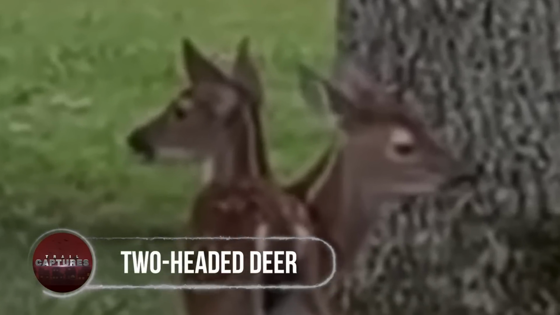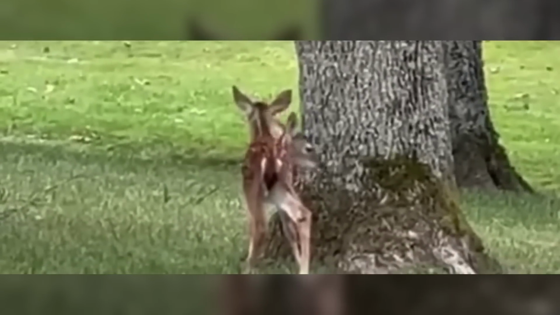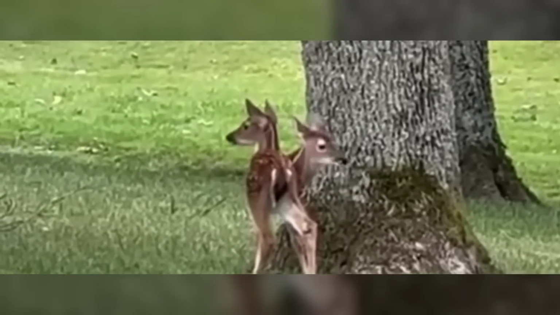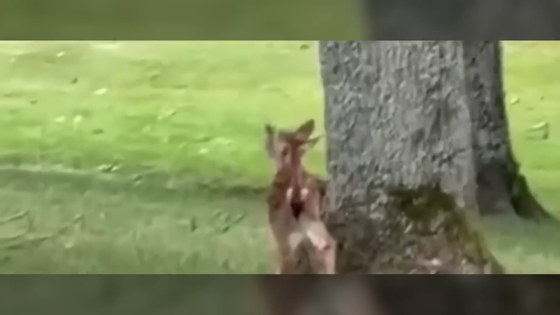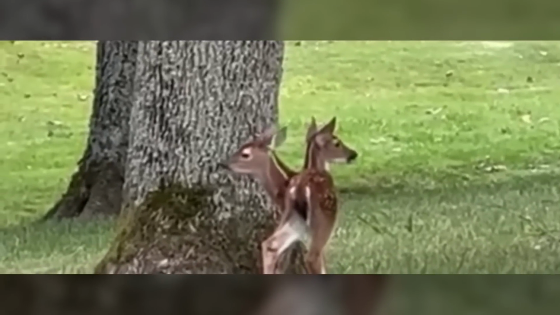Two-headed deer. Have we got you puzzled? At first, I also got confused after watching this bizarre two-headed deer. Look how perfectly both of the heads moved in the same direction. Was this actually a two-headed deer, or just another manipulated clip?